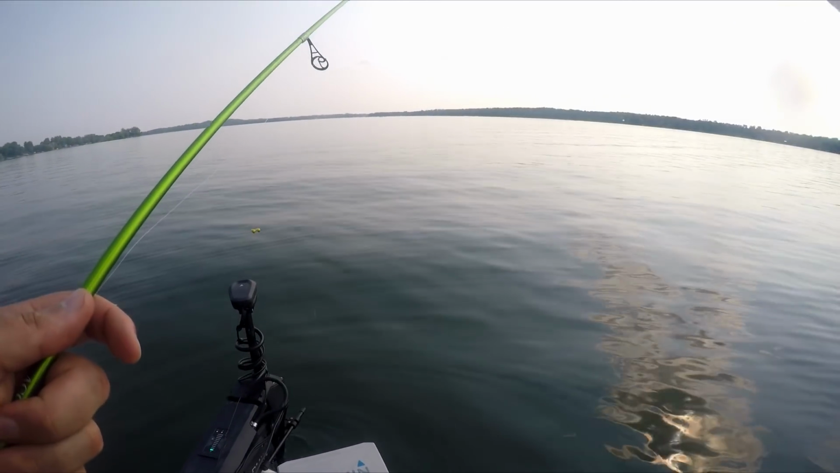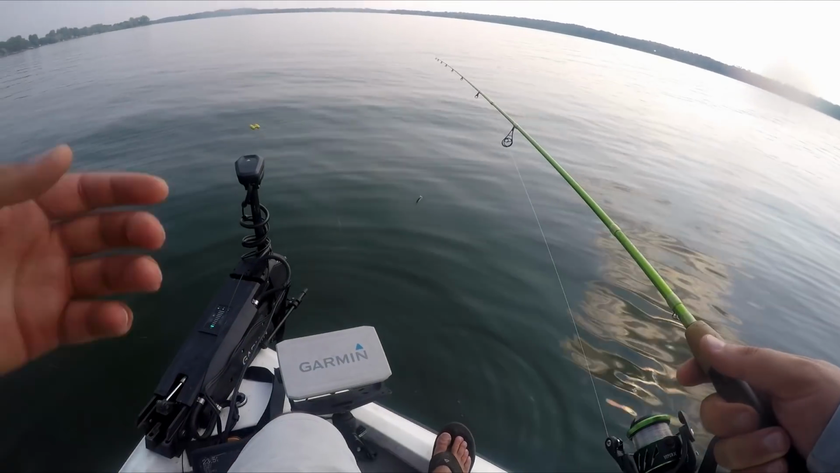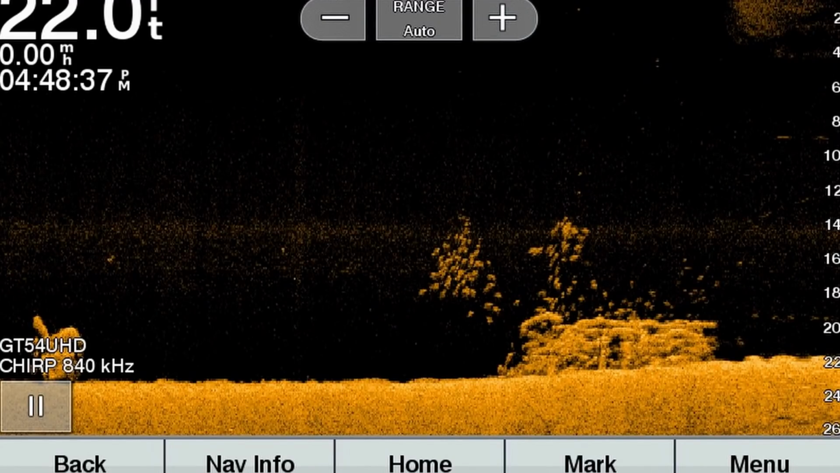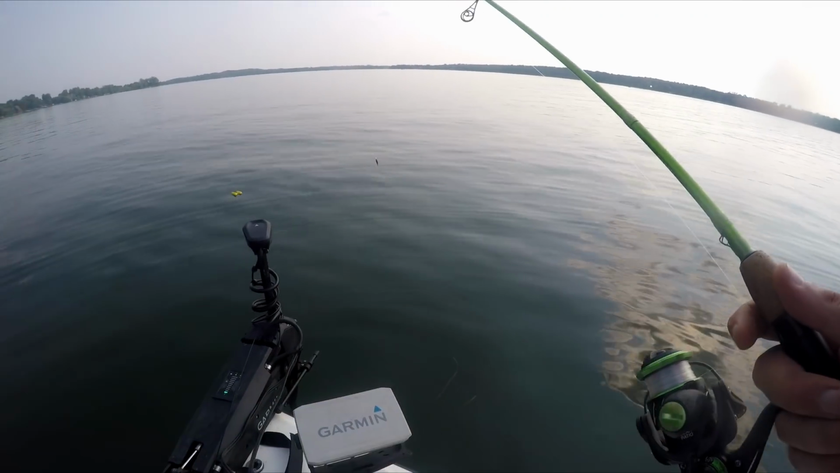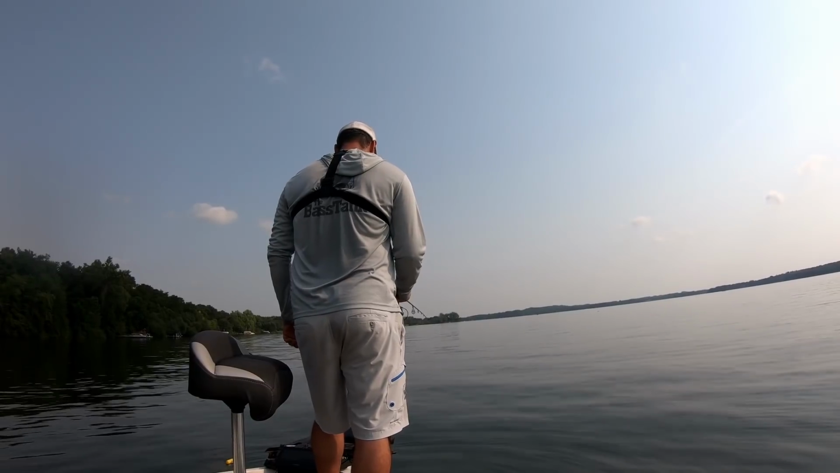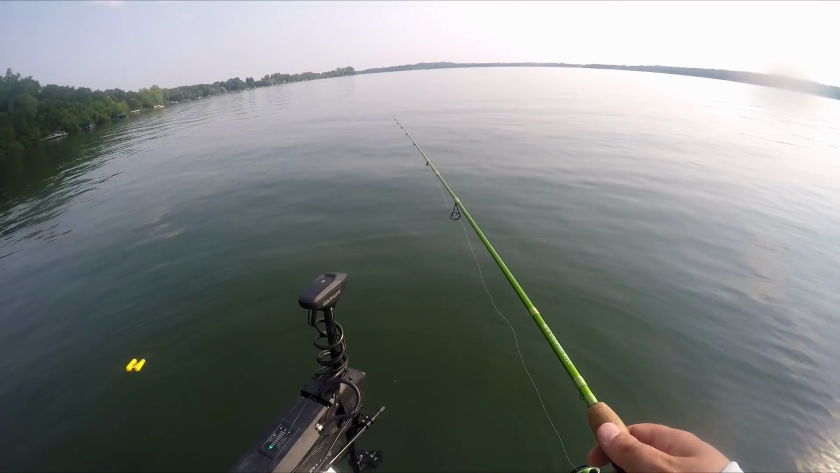But this is a great summertime bait. These fish are suspended out in deeper water. They're actually in 23 feet of water right now, and they're just feeding on bait fish as they swim by, seeking shelter in these brush piles or cribs. You can vertically jig this, you can cast it out there, you can kind of yo-yo it back or just straight retrieve. Just give it a couple pops, let it fall down, look like a dying minnow. And they smack it right on that drop.